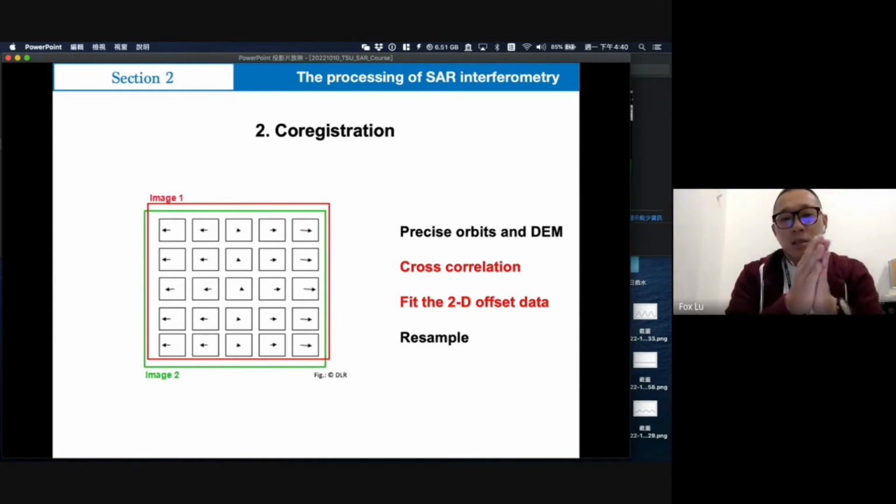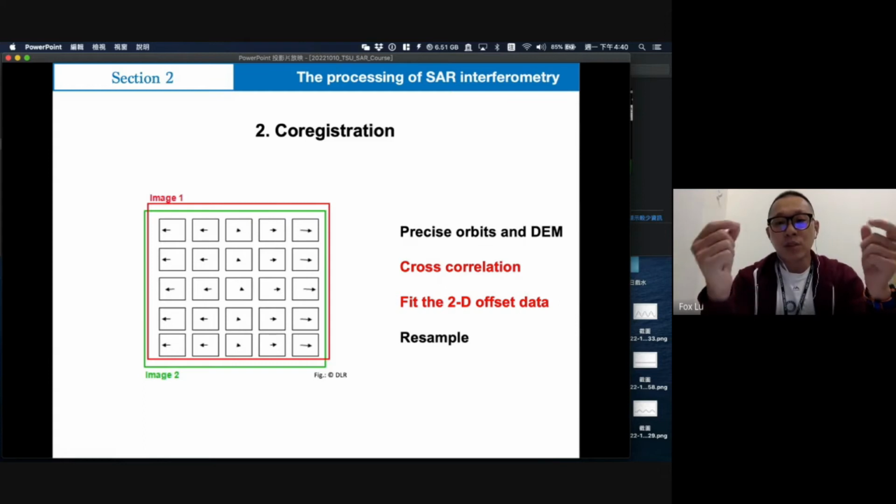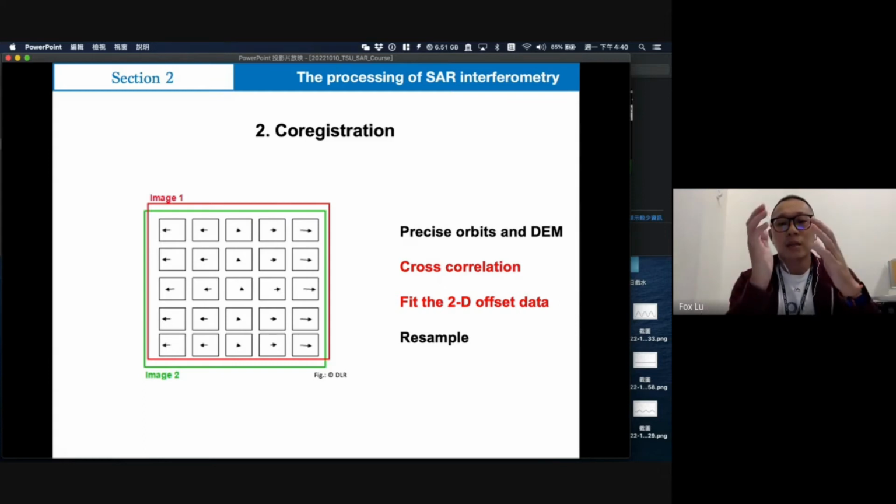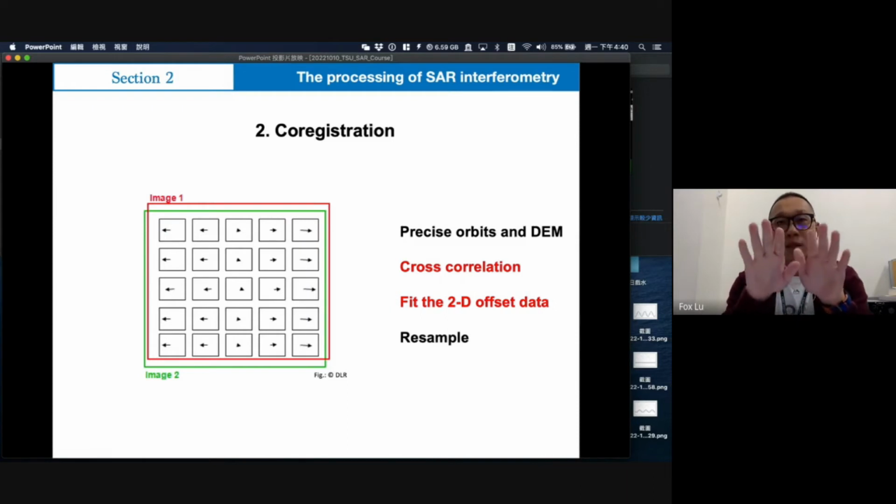The idea is that when we already use the precise orbit and the DEM data to make them look like the same location in space, actually they got the information with some shift or mismatch. We cannot use the data directly.